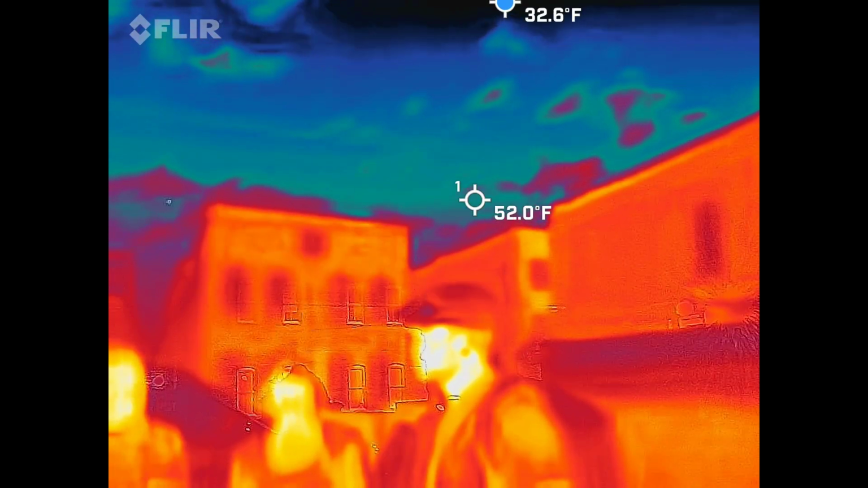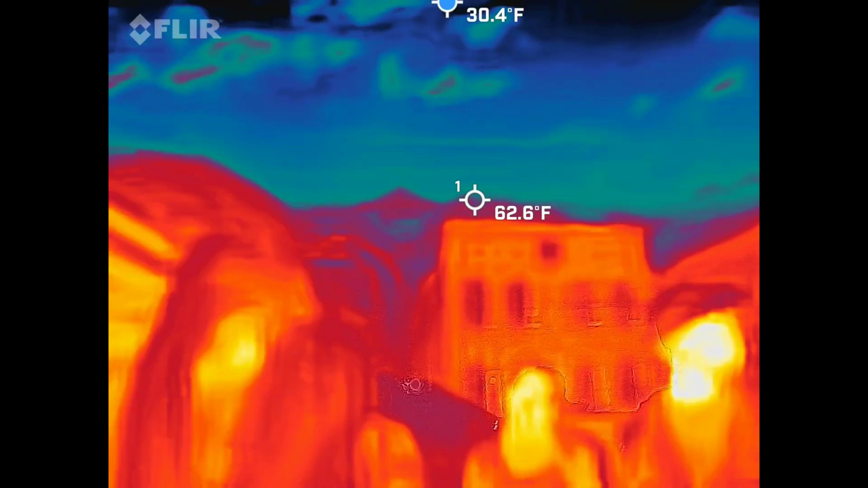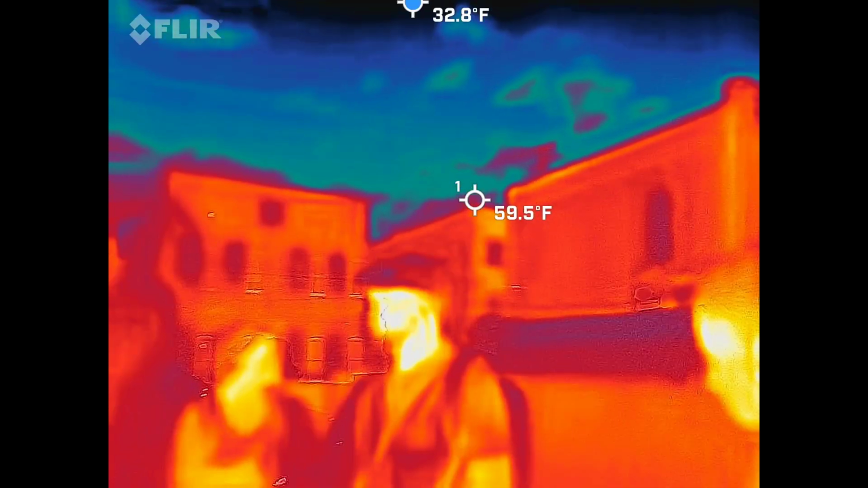Let's get into the weird stuff, because that's why you guys are all here. Now, here's what's going to happen. She's seeing something in that window. The window has window panes to it.